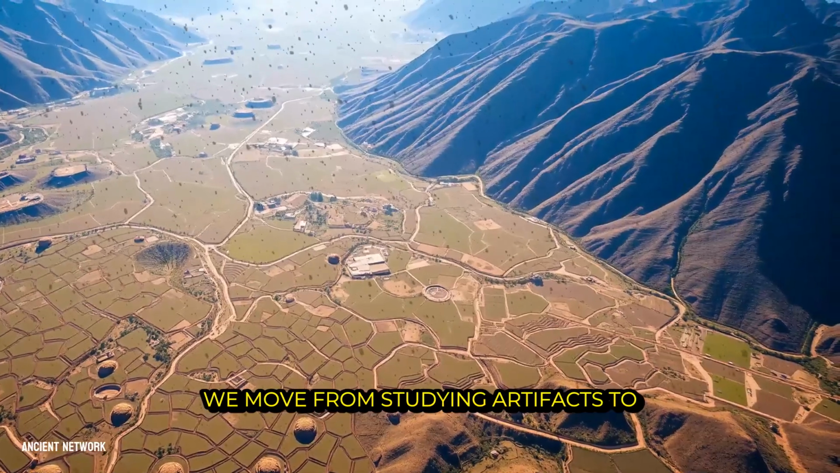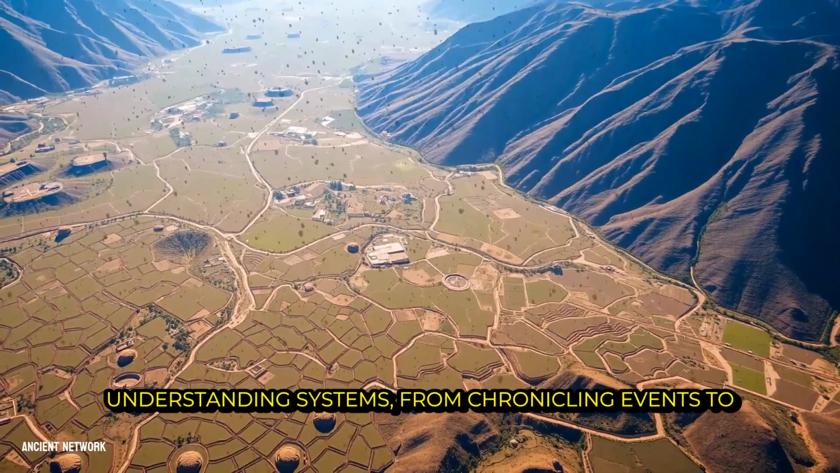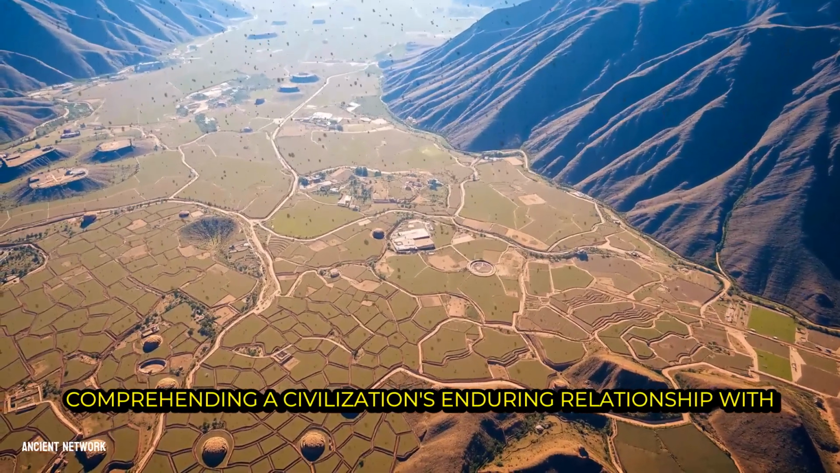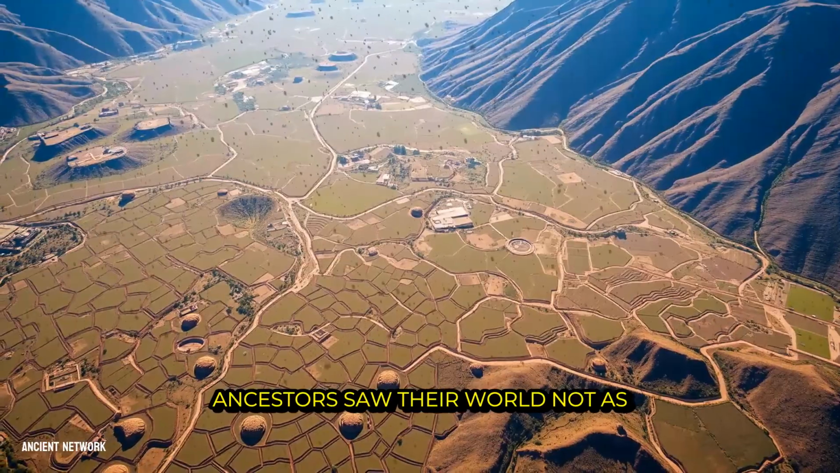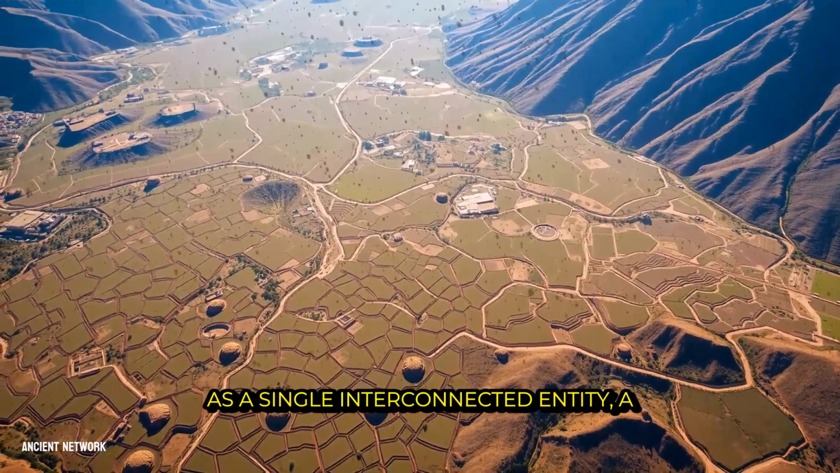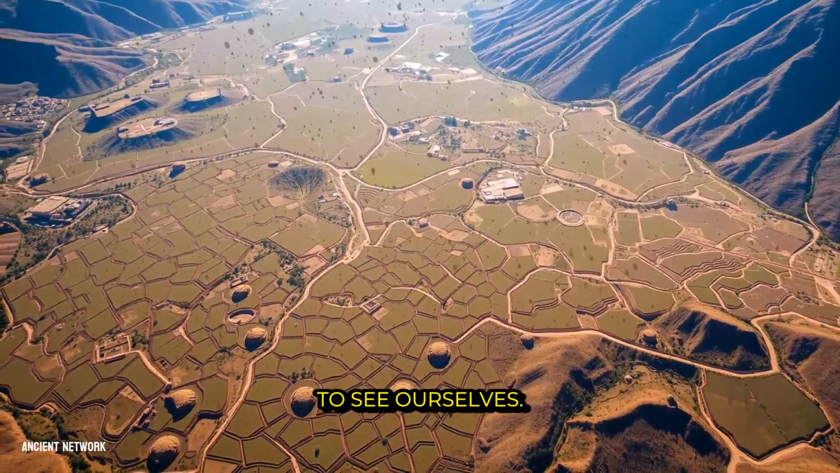We move from studying artifacts to understanding systems, from chronicling events to comprehending a civilization's enduring relationship with its land. This panoramic view suggests that our ancestors saw their world not as a collection of separate places, but as a single, interconnected entity, a truth we are only now beginning to see ourselves.